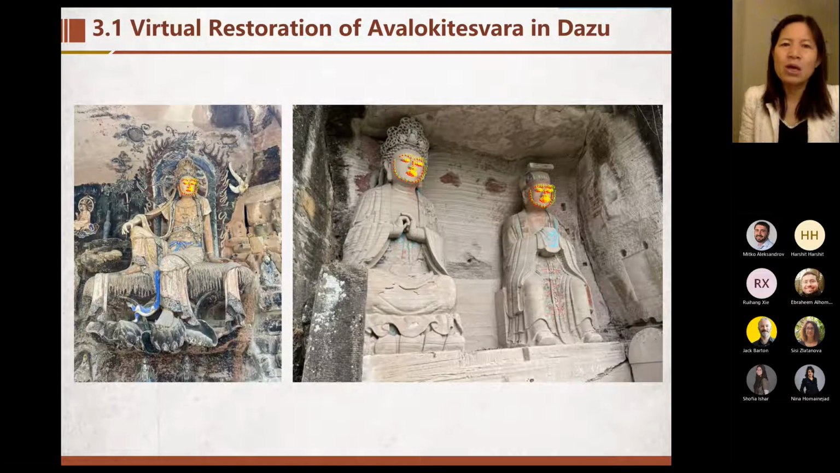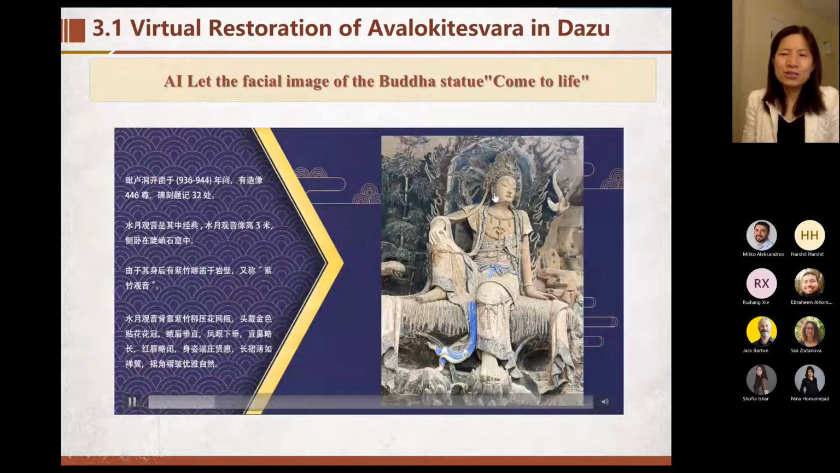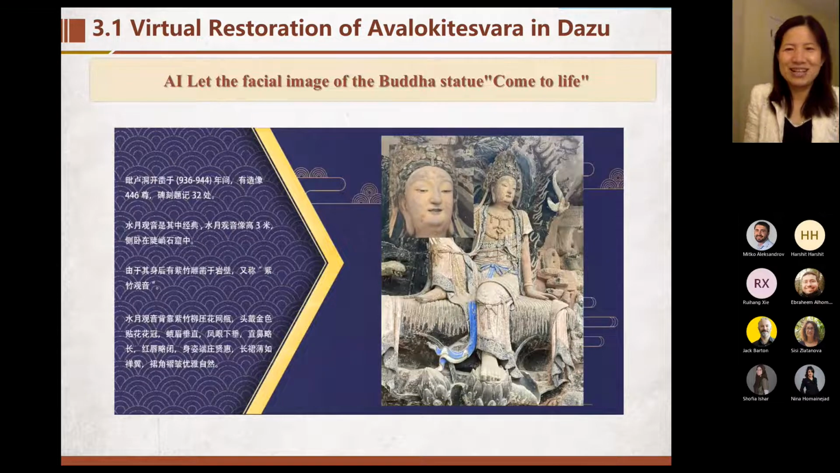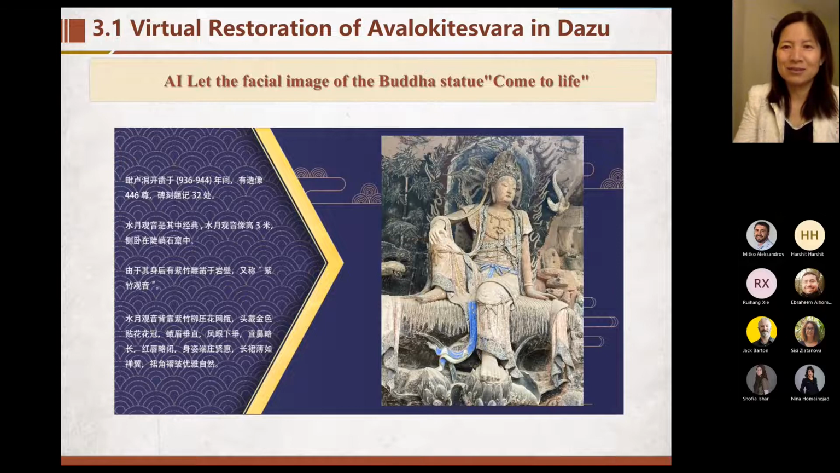It's very beautiful, because it was constructed almost 2000 years ago. We also did some artificial intelligence work that can let the facial image of the Buddha statue come to life. Wow, it can smile at us.